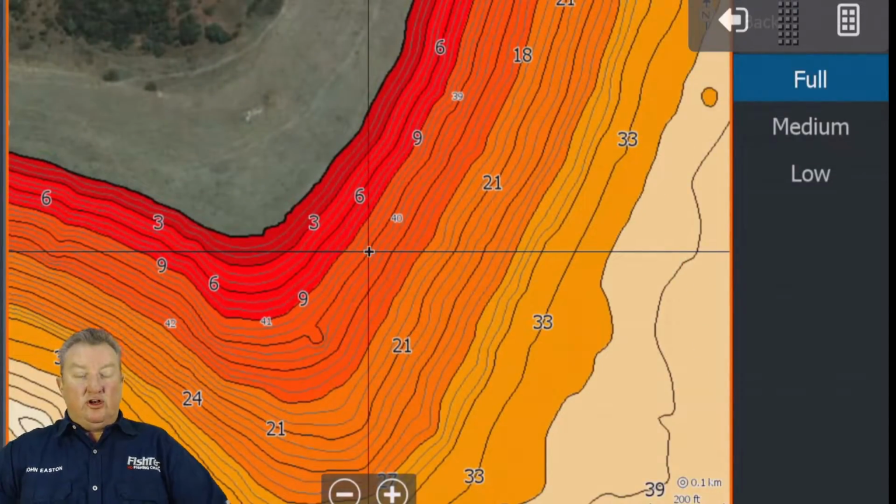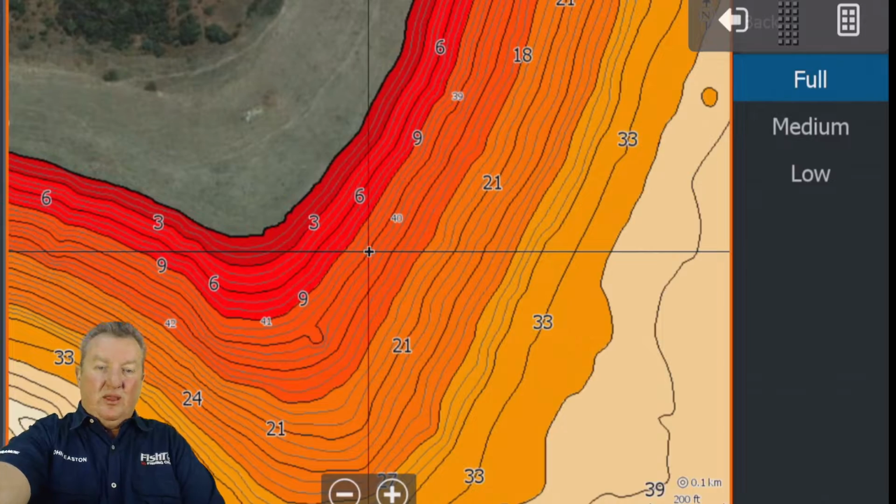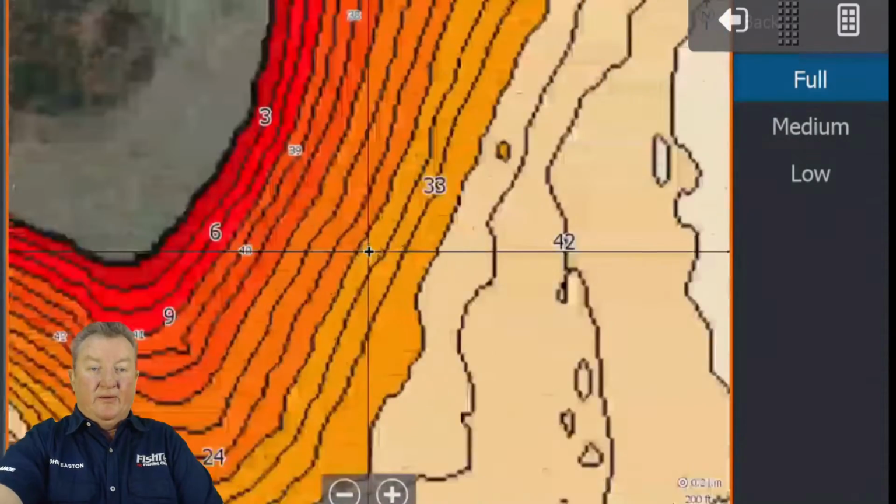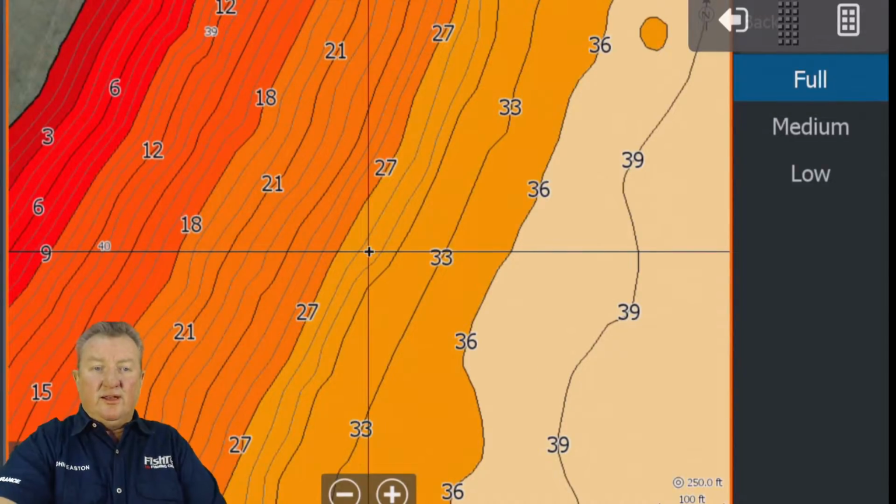Guys, I've only included 1 foot contours up to about 27 feet when the dam is at 75%. Past that, it gets a little bit messy on your deeper water and your deep channel stuff. And I believe it just looks so much better having those contours only kick in at a later point.